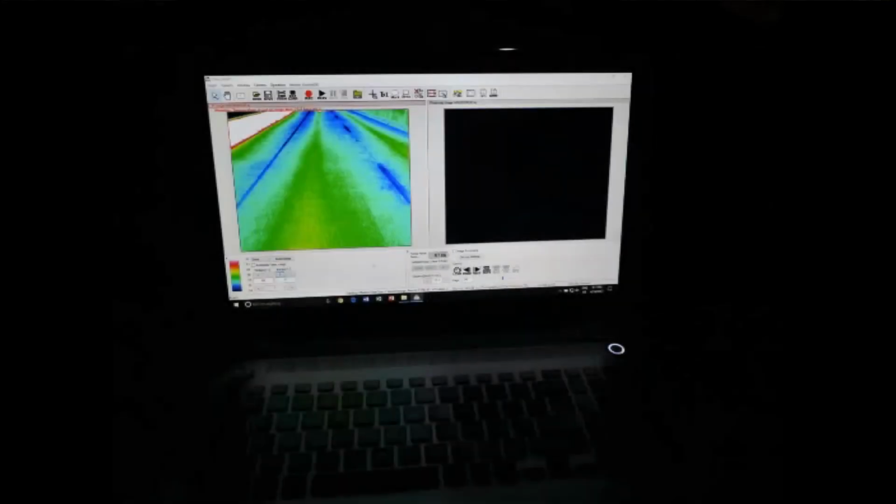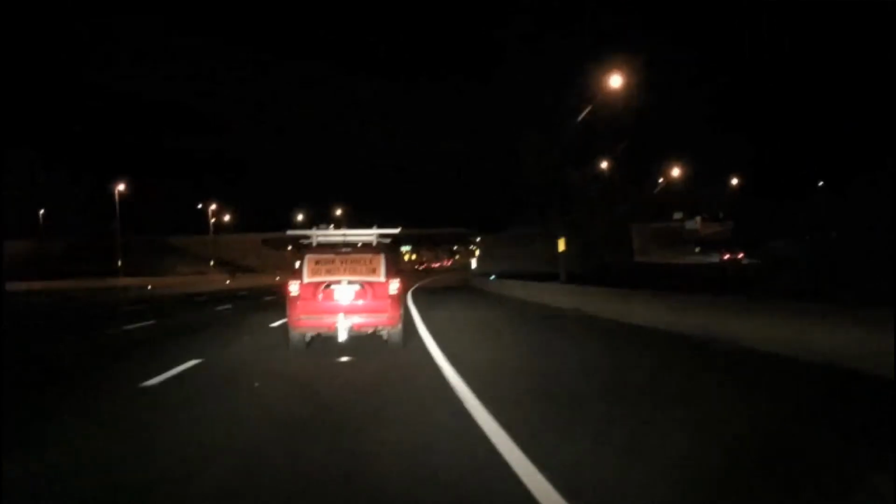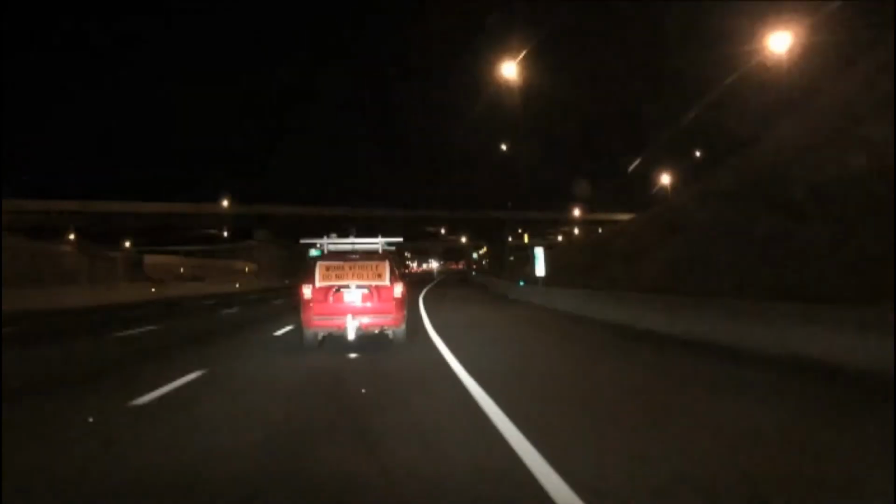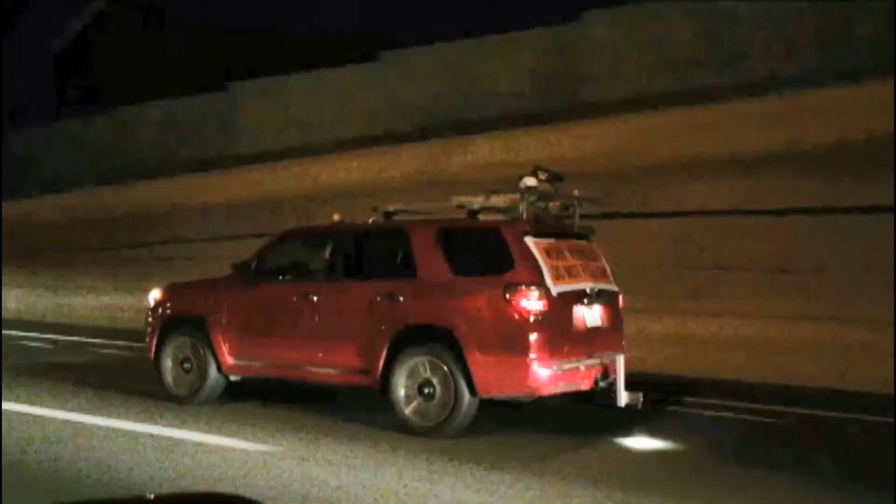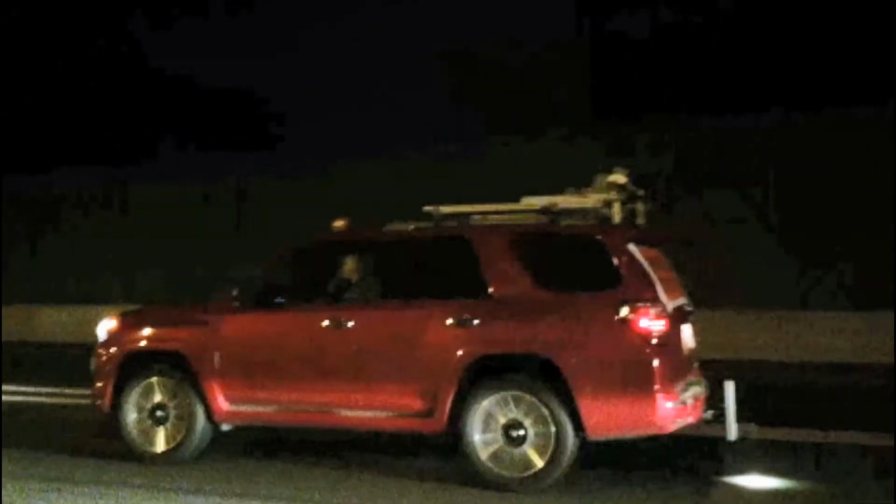And these inspectors and this laptop, they're all inside the vehicle at the time of data recording. So nobody's getting out on the side of the road using chain dragging or hammer sounding or up close visual techniques.